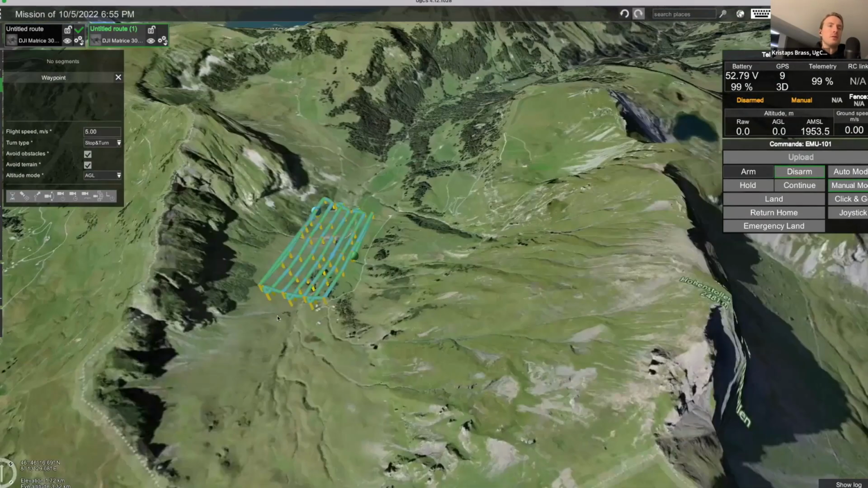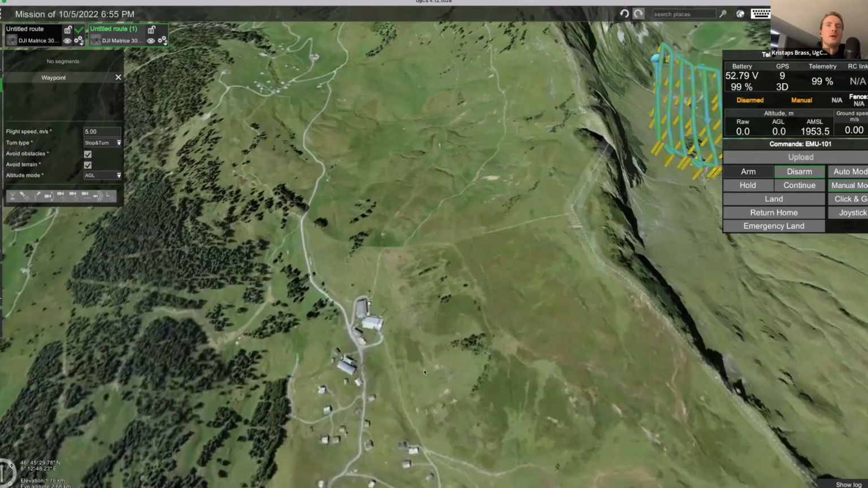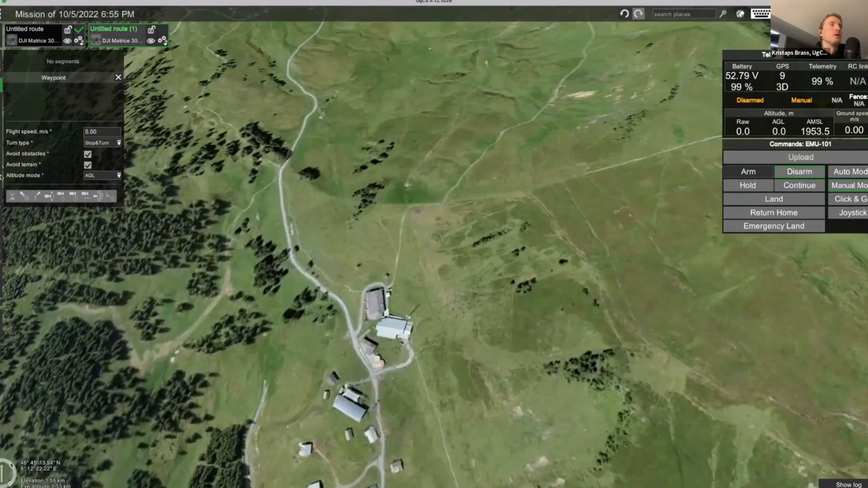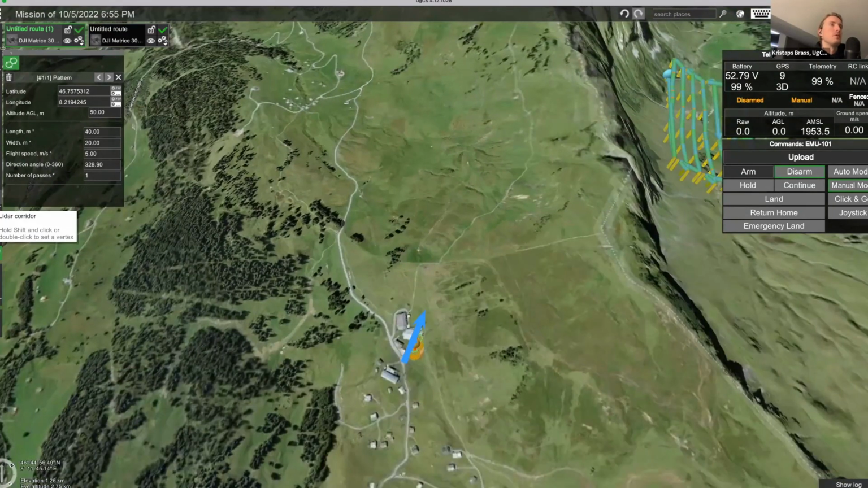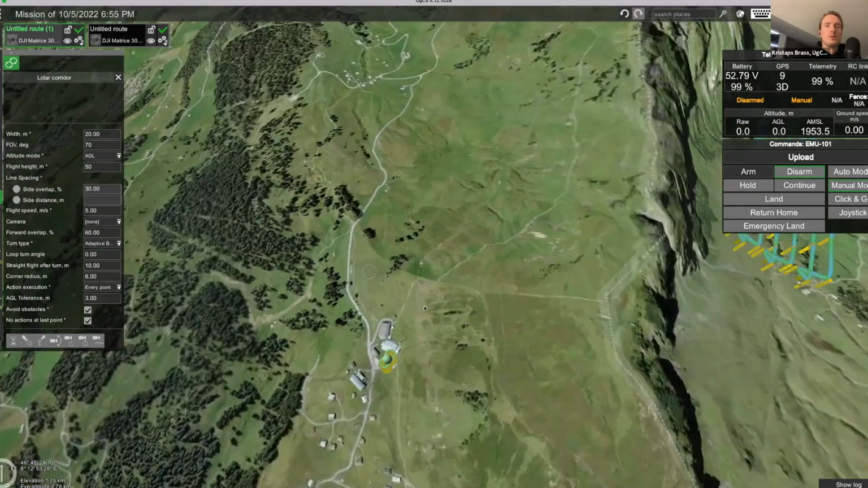Let's maybe move to a slightly different location. For example, here, let's say we need to scan with LiDAR this whole road, and maybe we will be taking off from this location here. So for that, we can first add our pattern action over here. And next, after the pattern action, we can proceed with creating the corridor. So we can press here on LiDAR corridor, and then we can also enter our desired flight height. We can enter the field of view angle for the sensor. And so with this information, we can proceed with creating it.